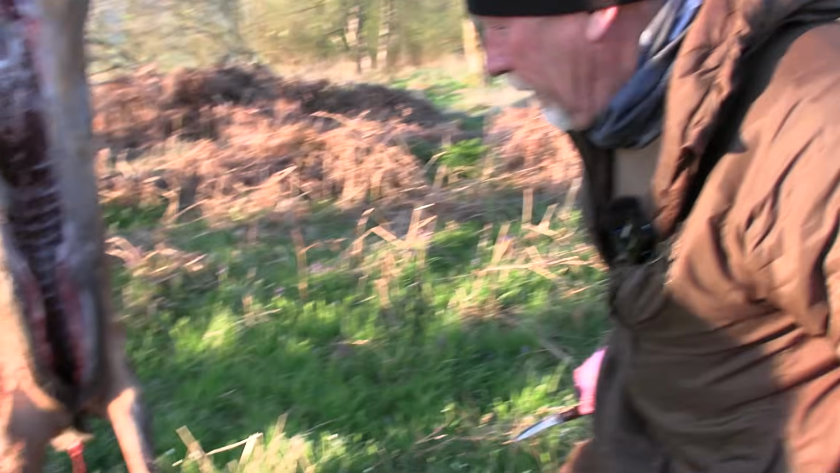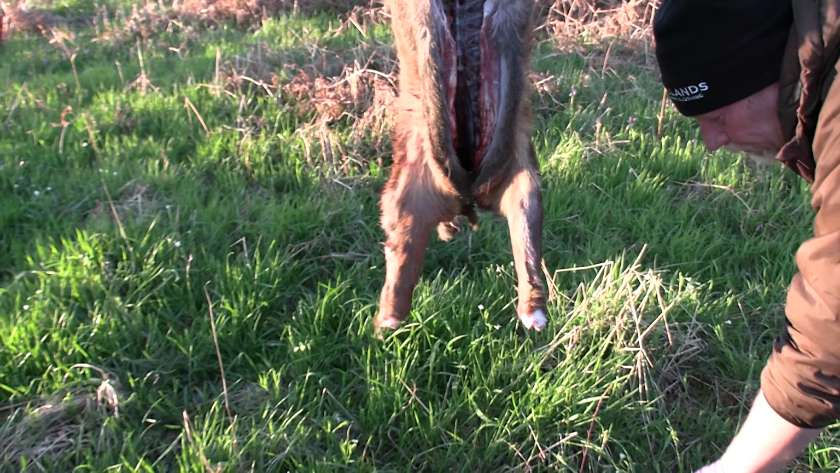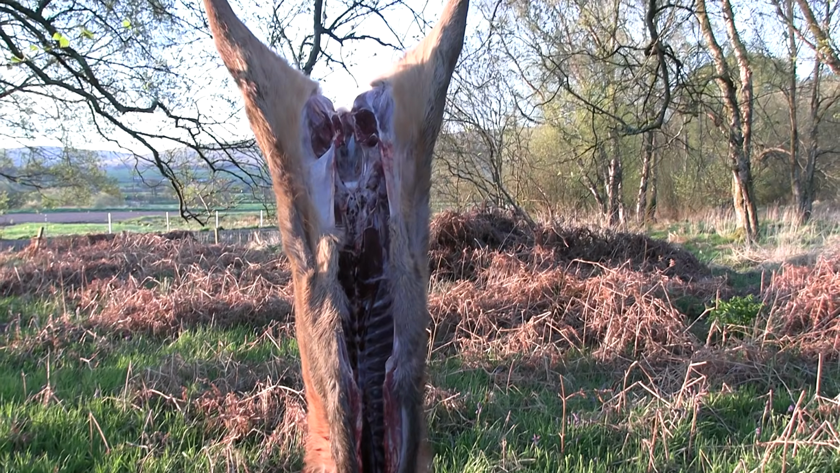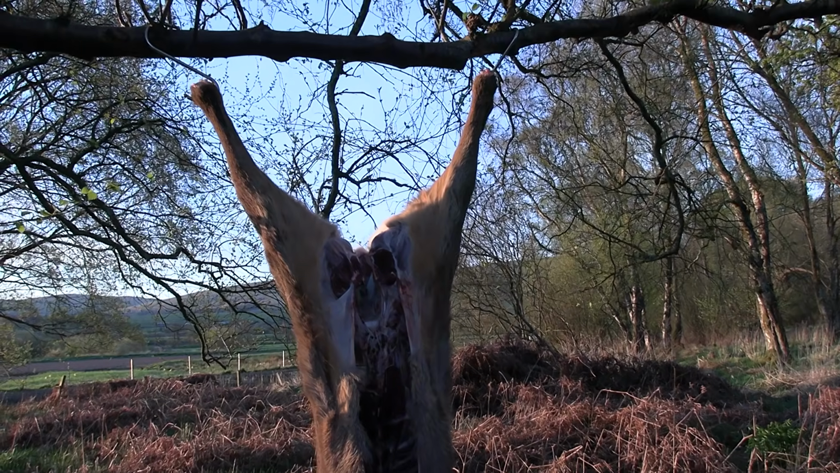So there we have one beautifully gralloched carcass. Cooling off, that will go in the roast sack now, back to the truck. See the steam coming off it. Cold this morning.